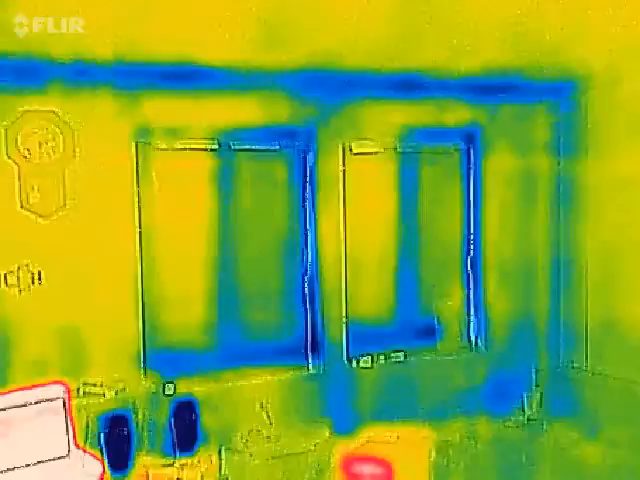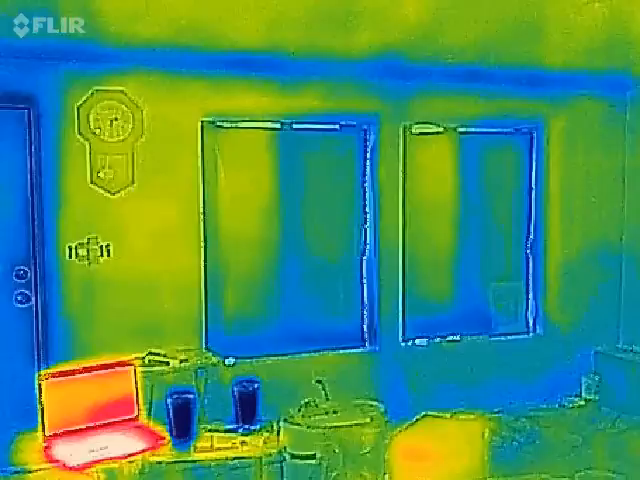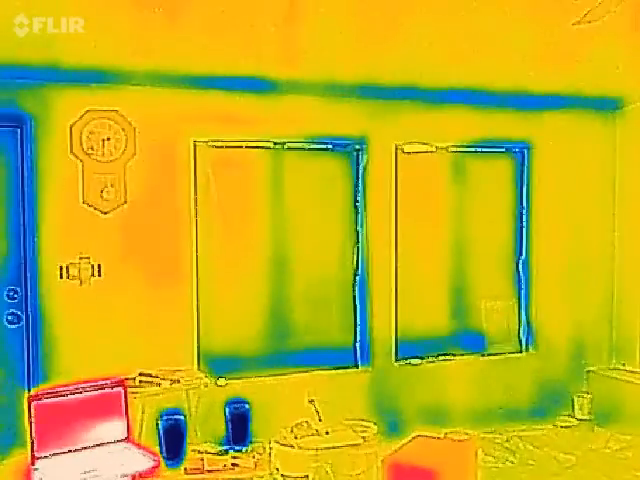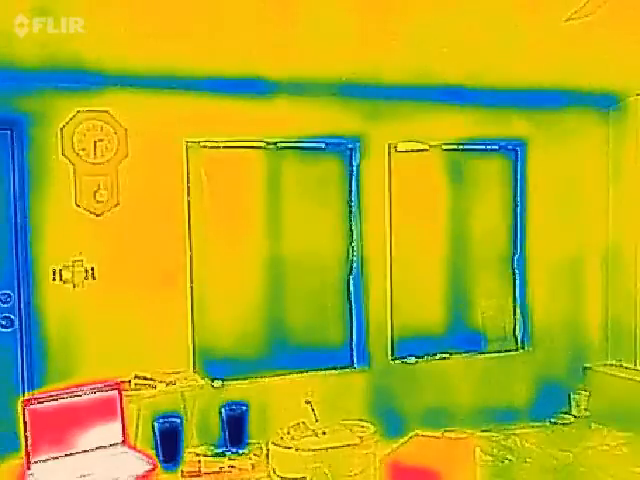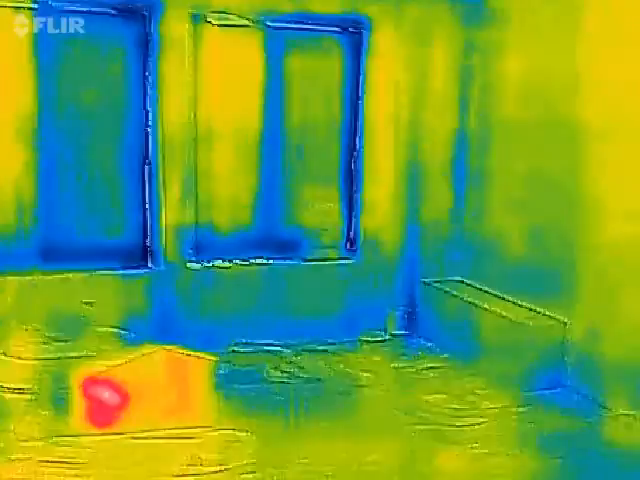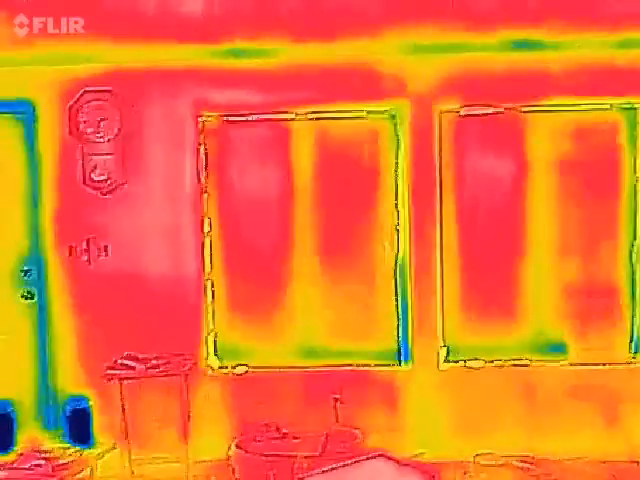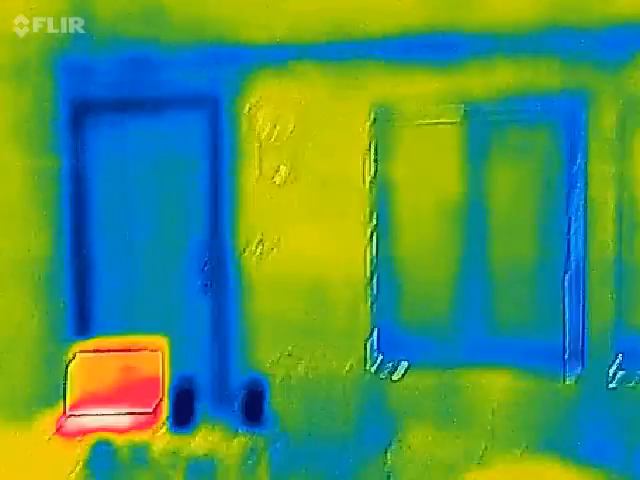All right, there again. There's my laptop, a couple of cold drinks. And you can see the cold leakage, man. And let me tell you, we triple sealed these windows installing them. And there's my door. Now that's got some importance to it.